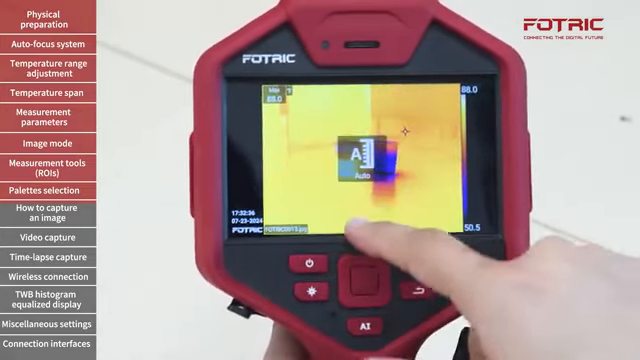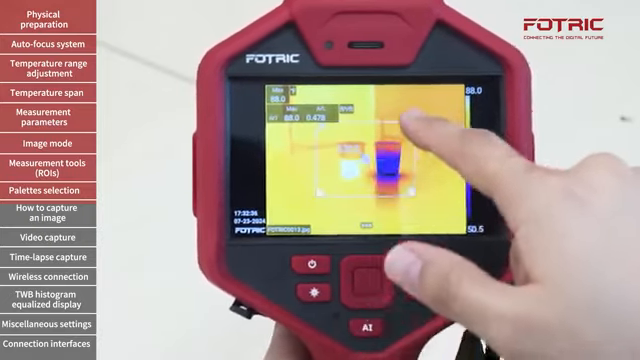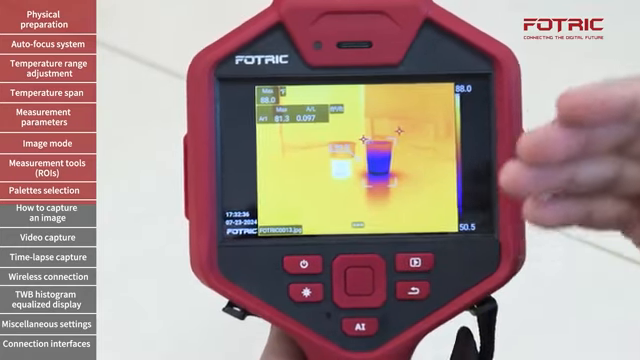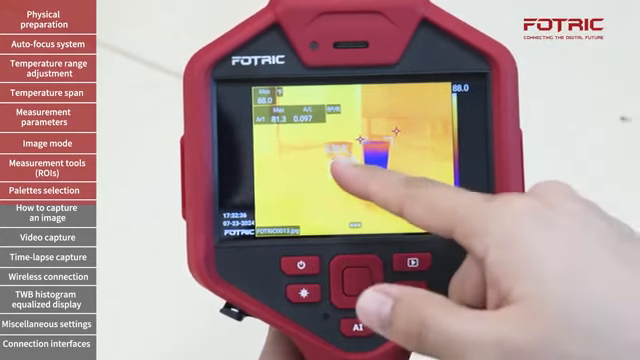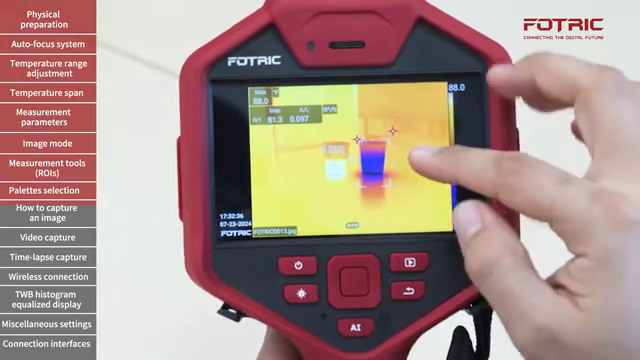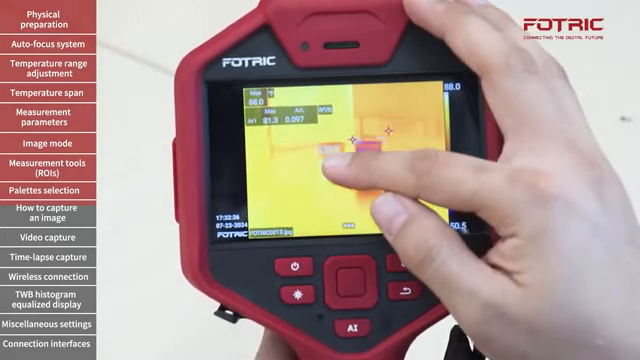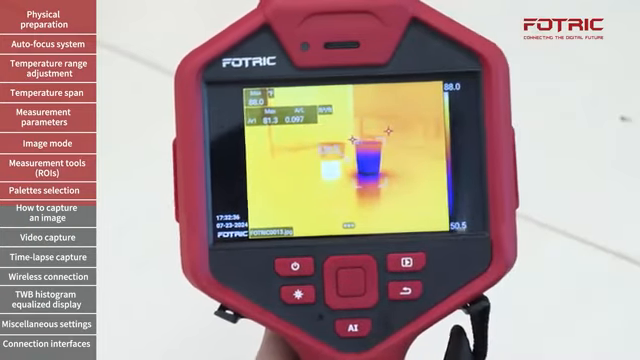I can also create additional ROIs or regions of interest. I can locate those, place them right here. And you will see something interesting now that I have just created a box. Because the camera is being set up to measure the distance between the camera and the object, and is measuring about 4 feet, the camera is doing a calculation of the area of this box projected onto a given surface. The size of the box on the screen combined with the distance will give an estimate in square feet of the area of this box.